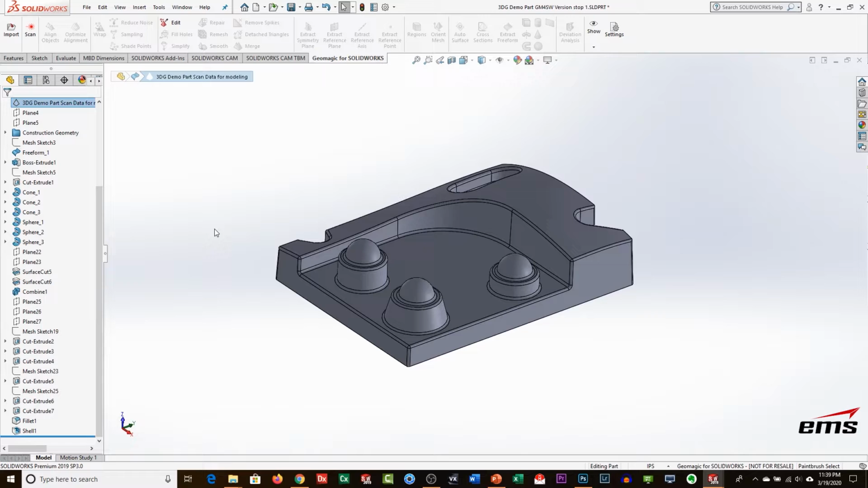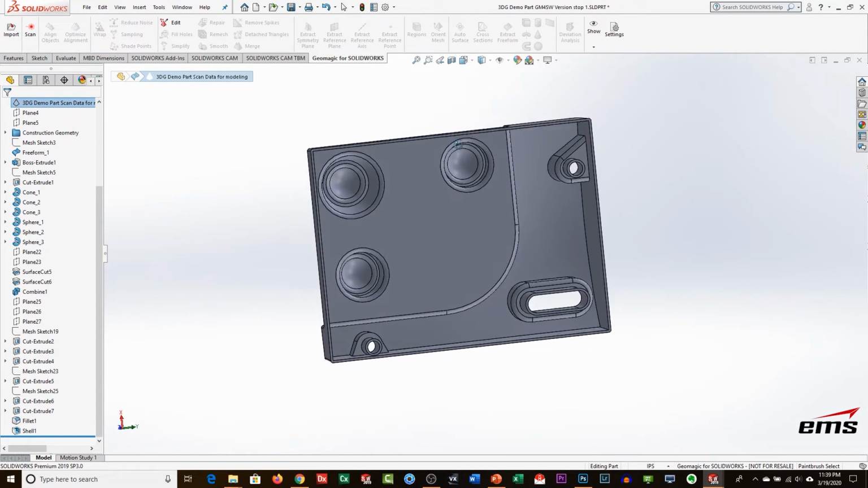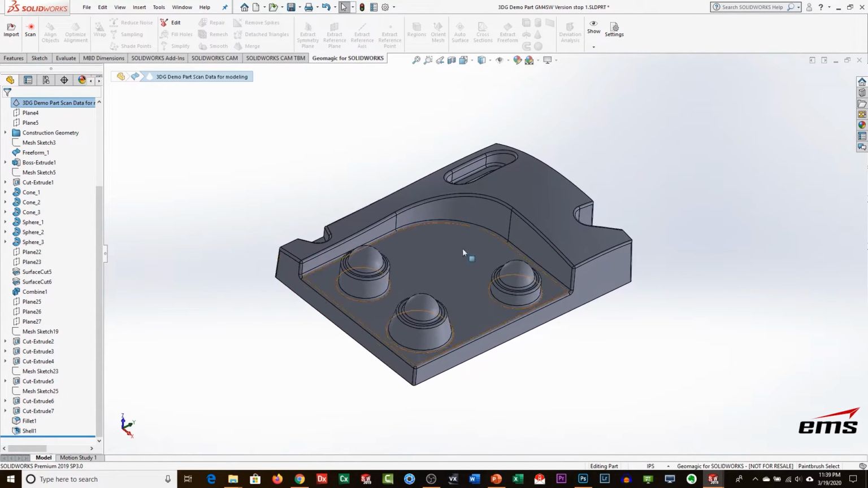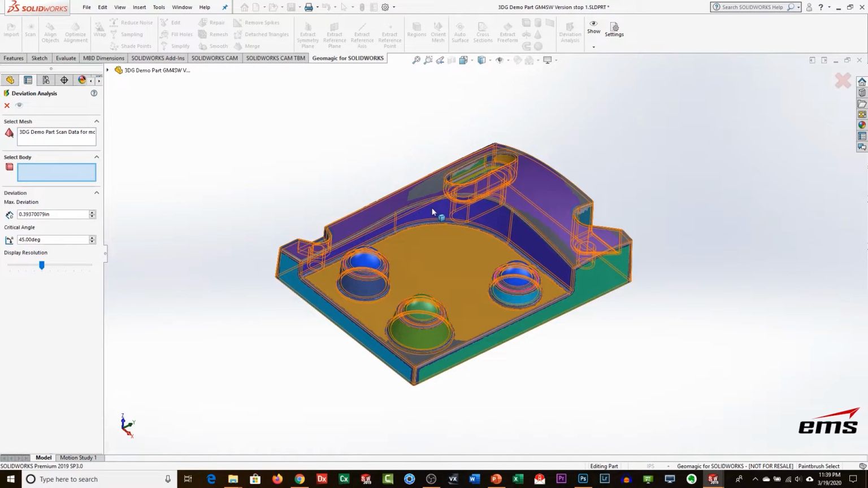Okay, so here's our final part. We added in those additional features, and then we added the radii to everything. Even went ahead and ran the shell command to make it like a plastic molded part. And let's go ahead now. The last thing we'll do is turn back on the scan data. And let's go ahead and run that deviation analysis one last time. Pick our part and see how that looks.